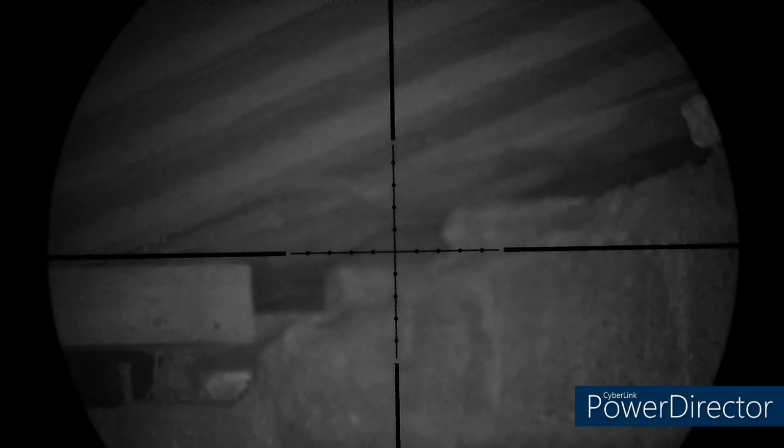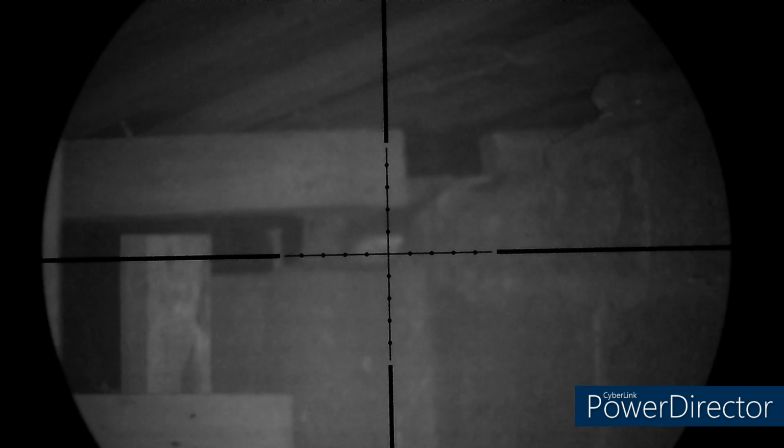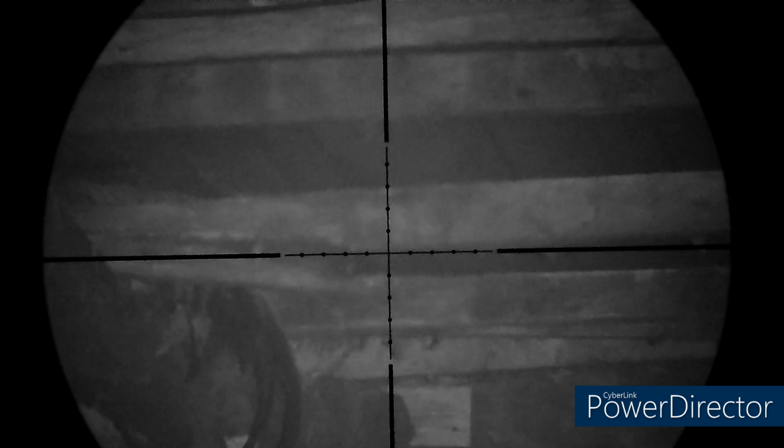The pig farmer just wants him gone, so I weren't really too fussed about humane kill with this guy. His mates will eat him now anyway. This next rat just pulled back a split second before the shot.